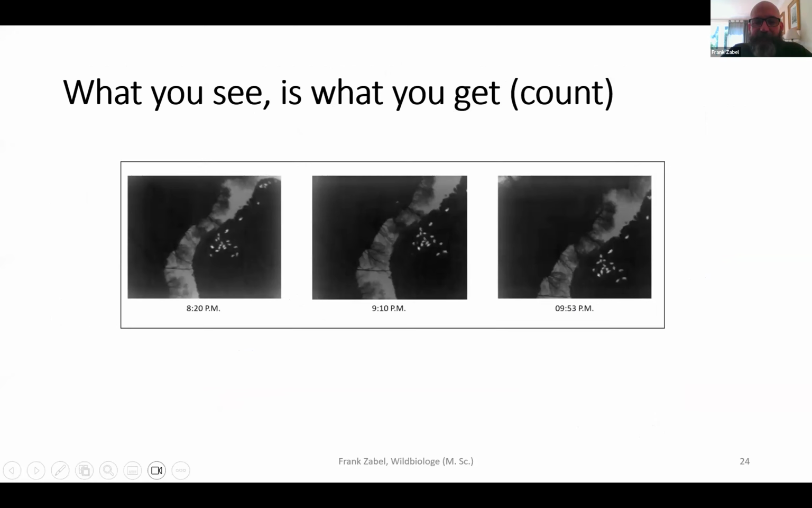After I used drone technology for a couple of years to rescue fawns, I actually had, during my studies at Napier, the idea to use them to count red deer, and we did so in my master thesis, and Pat, Mel, and I published the whole thing later in Wildlife Biology.